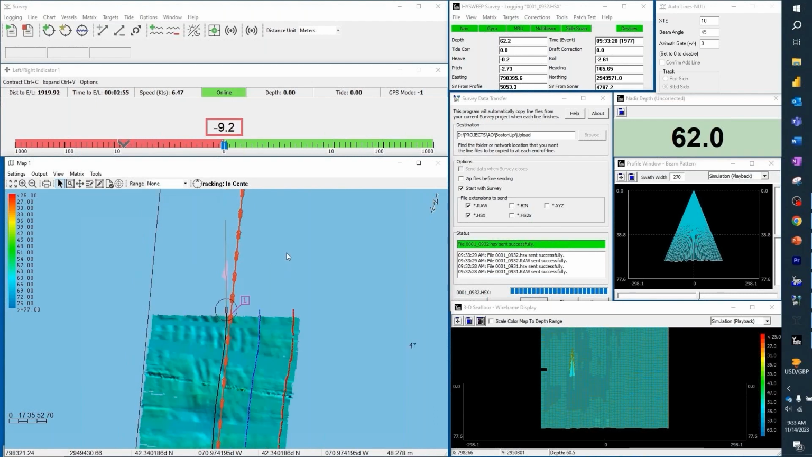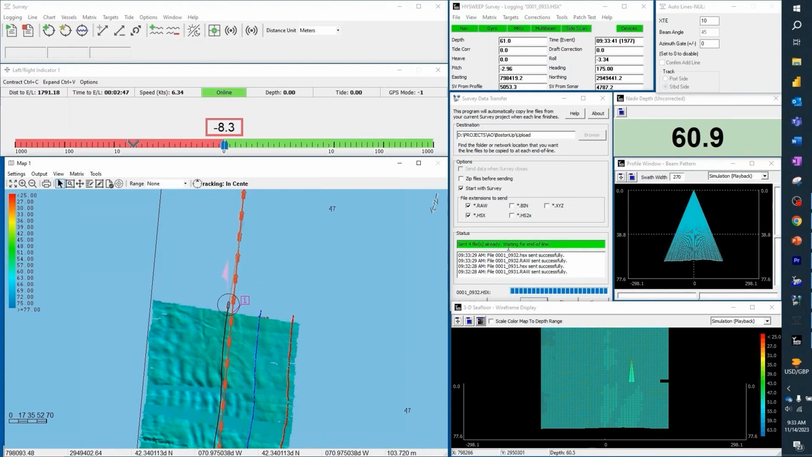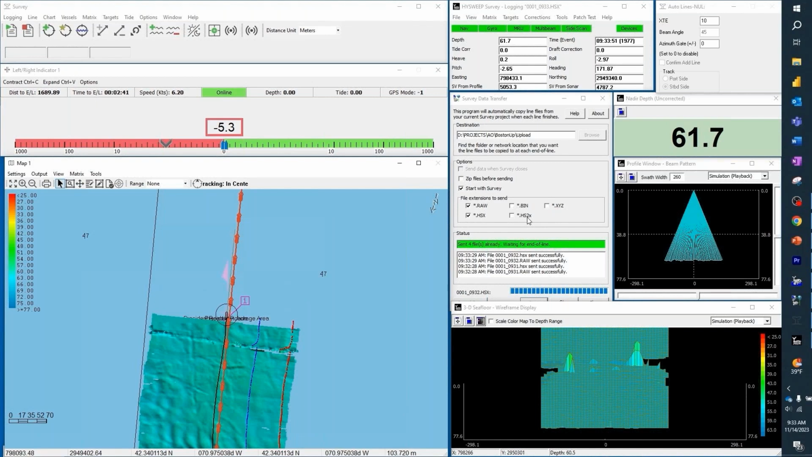There's our auto line. One of the nice things that we're going to talk about in a minute is auto processing. So over here where we have the survey data transfer program, you'll notice that it's automatically already taken my data from my raw folder and put it in an upload folder. The reason that's important is it needs to go into a folder outside of the raw folder that I'm writing to so that the sync programs can happen.